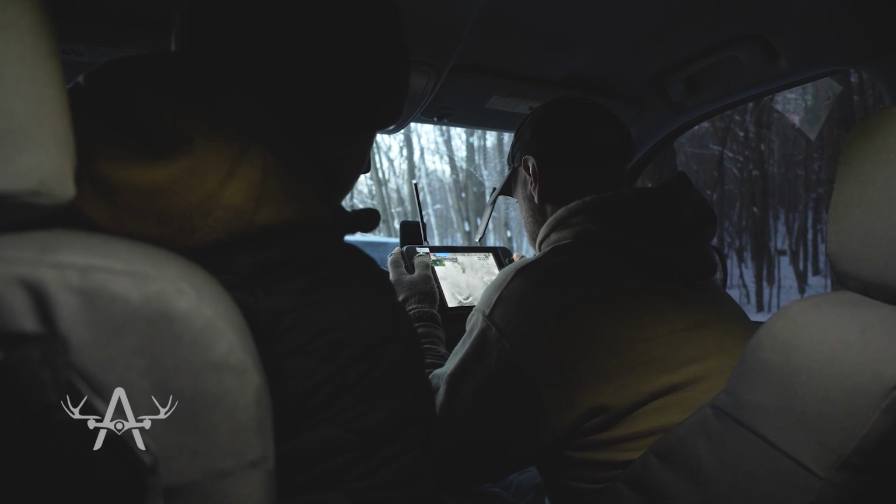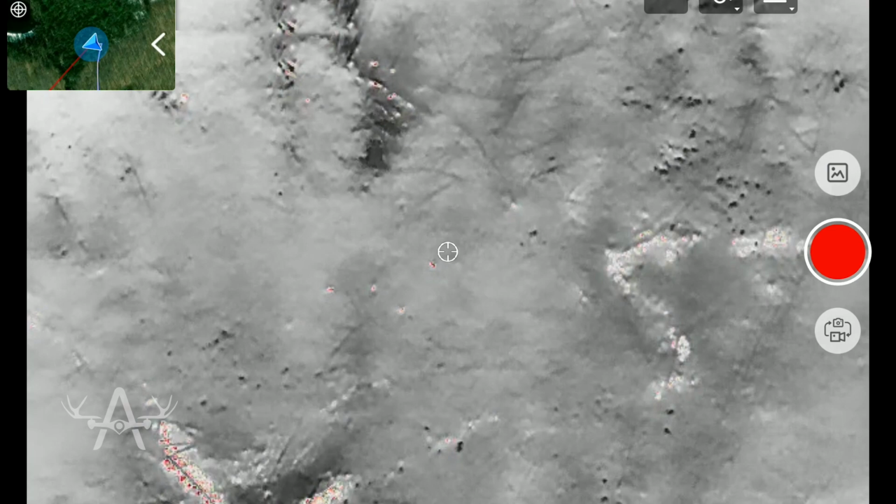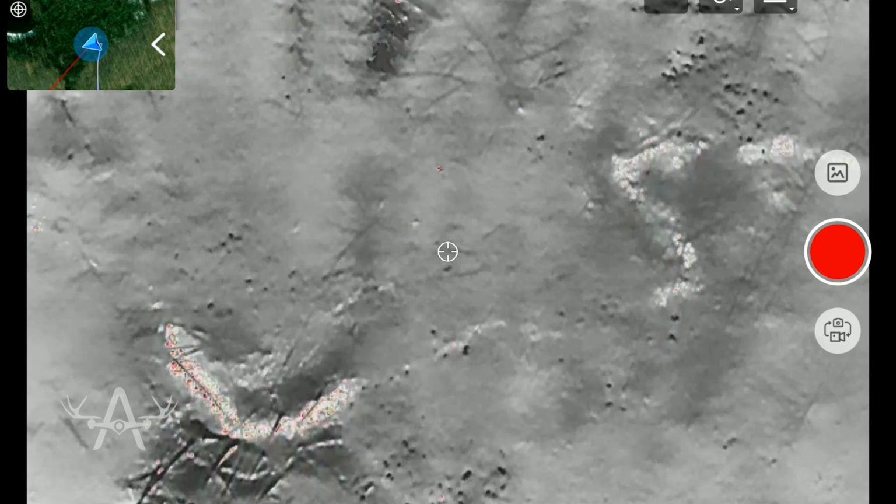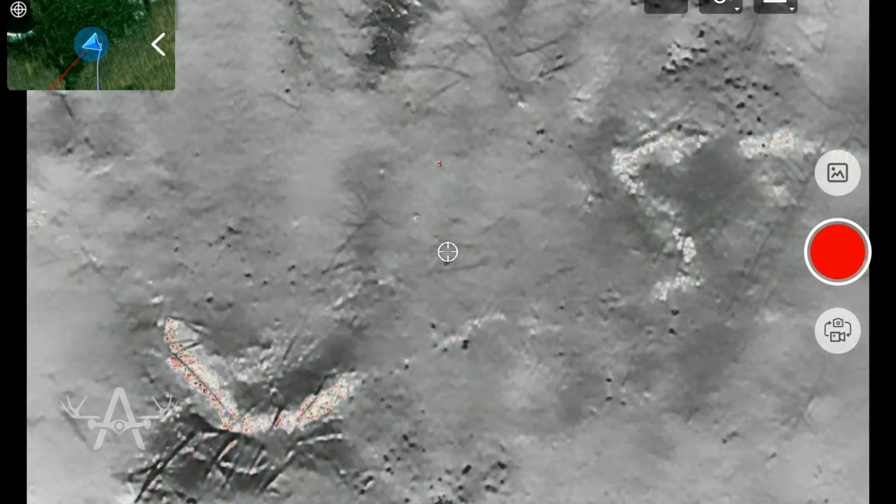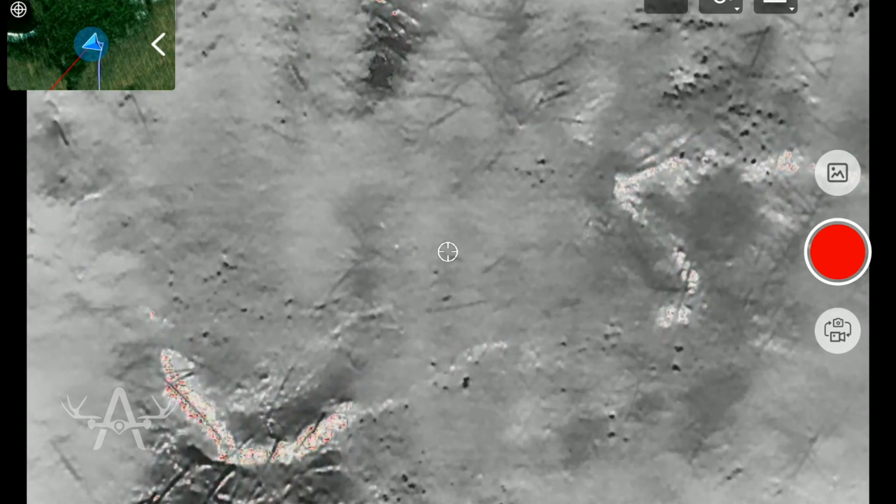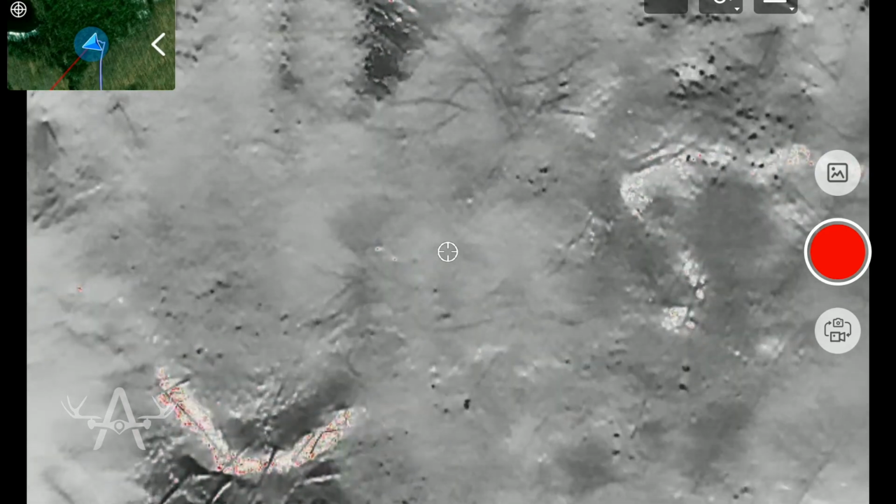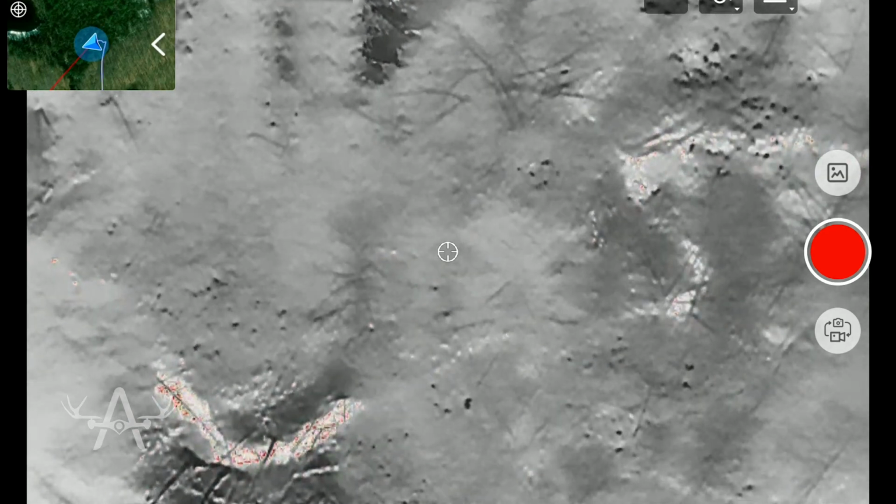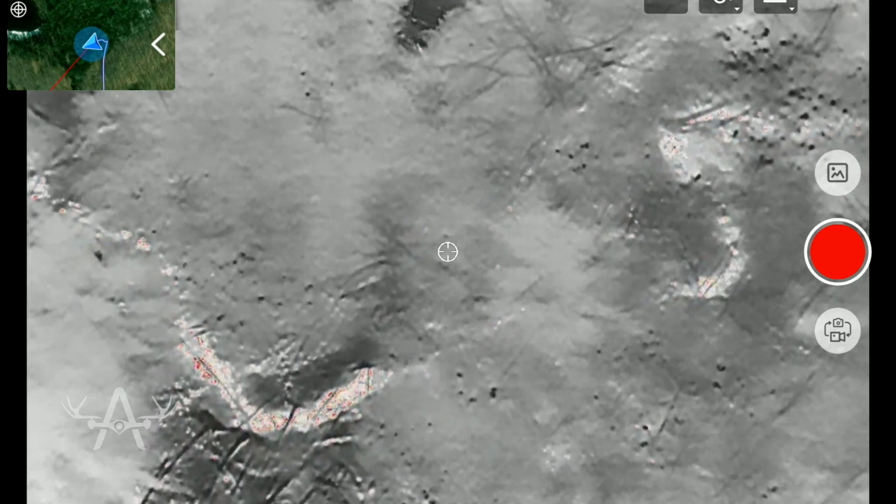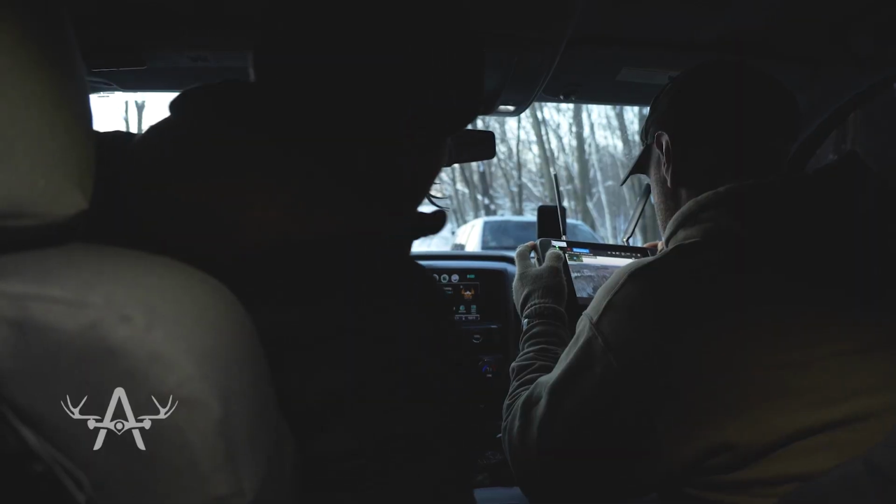Oh, here we go. Running. Squirrels. They're just running. They're not squirrels, are they? Those are squirrels. 100%. Those things are huge. Wow, look at them all just running. That's amazing that it picks up on the squirrels. Man, they're moving fast. Yeah, they're chasing each other. Morning exercise. They're rutting.